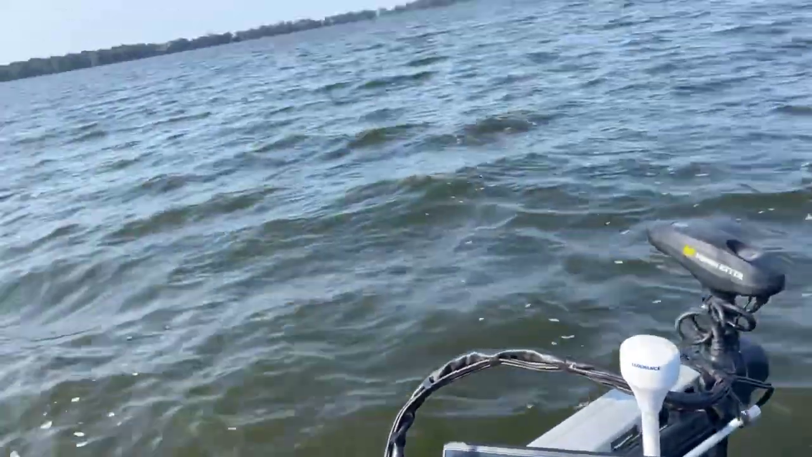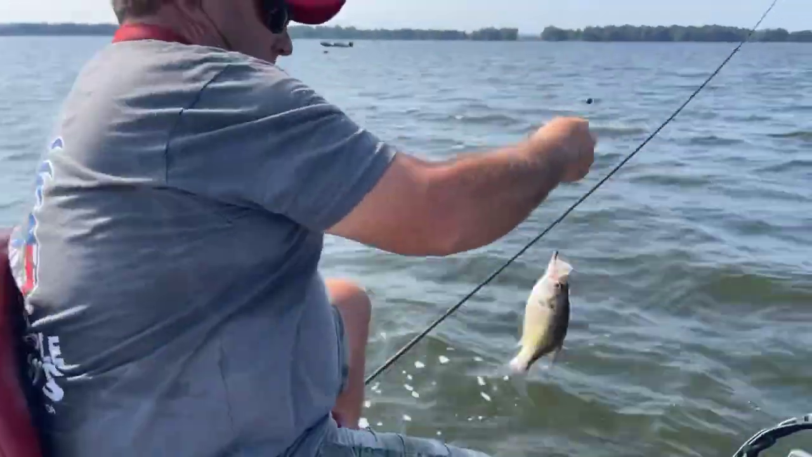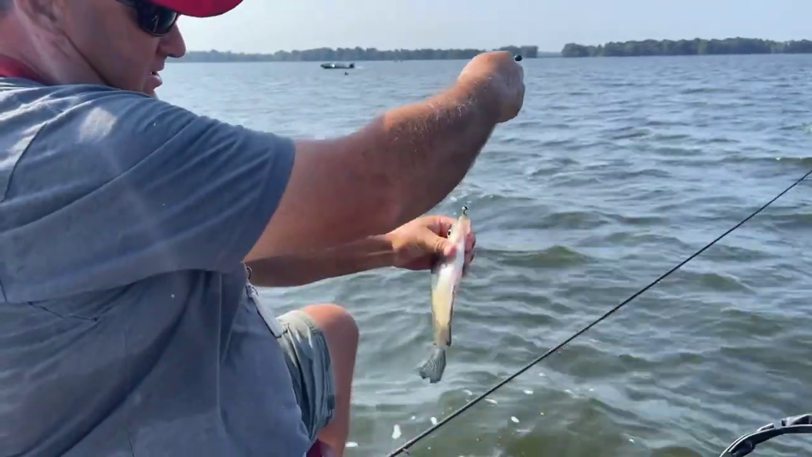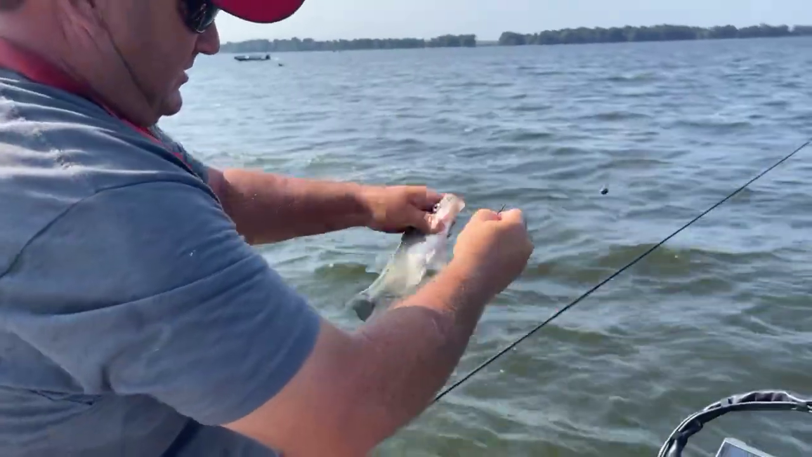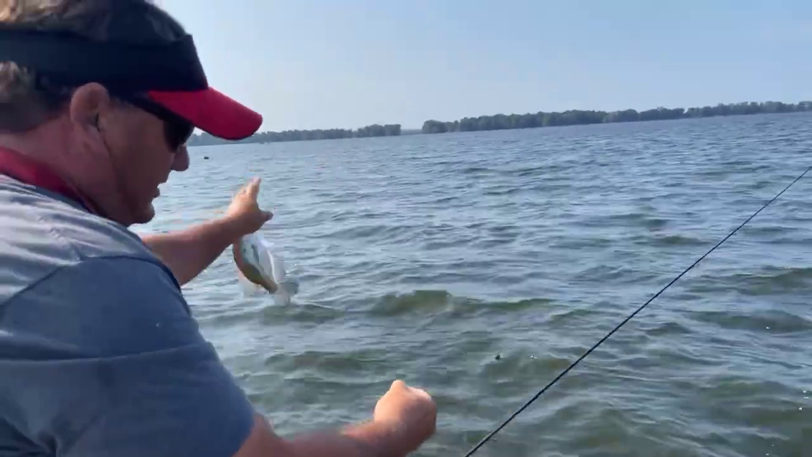Got him. Didn't take long, did it? Yeah, it's another crappie. It's a good eating fish. That's about it. Looks like a gar's trying to eat good out here. I've seen several lately with those spots on them.